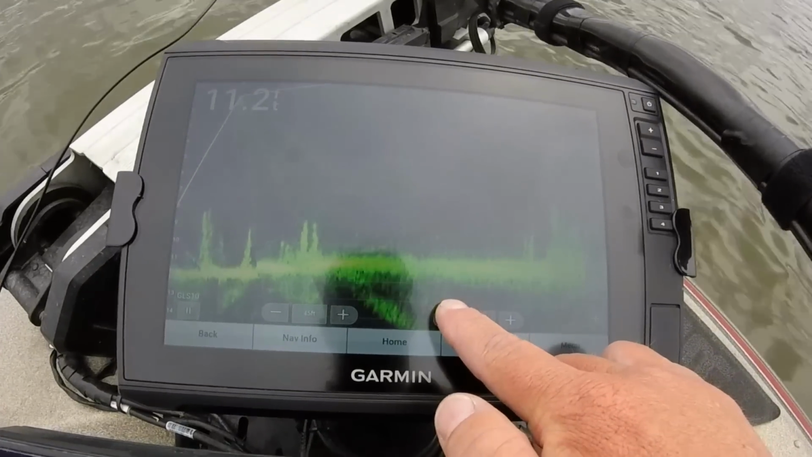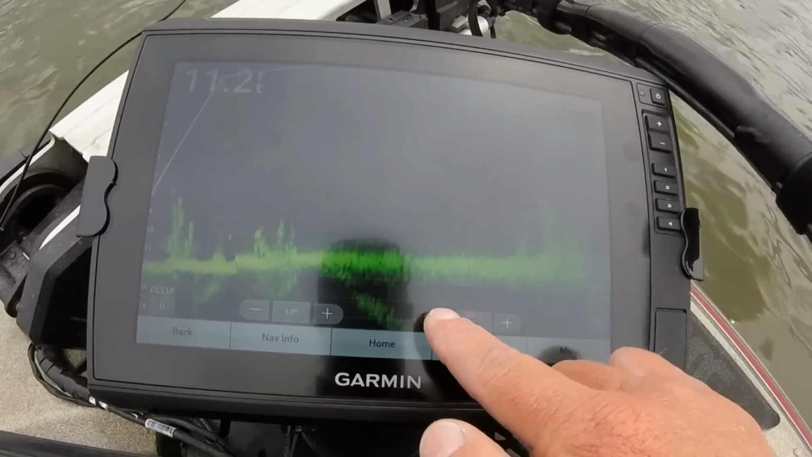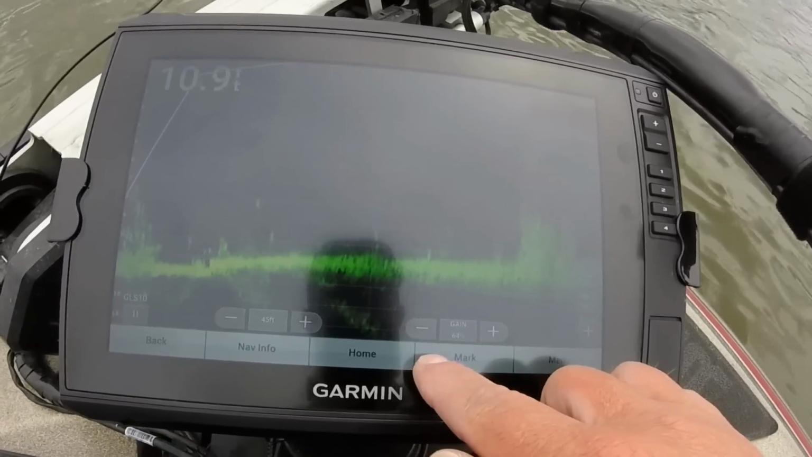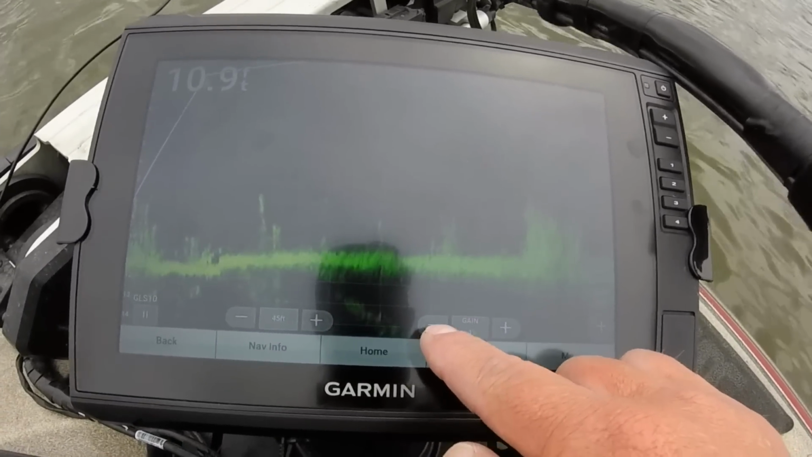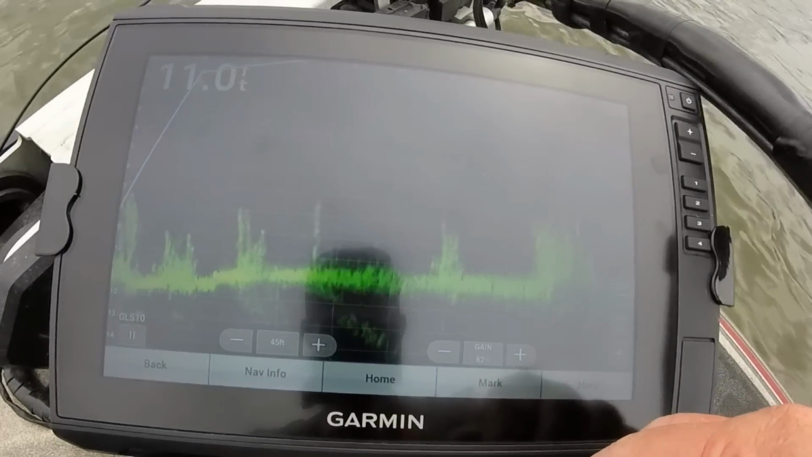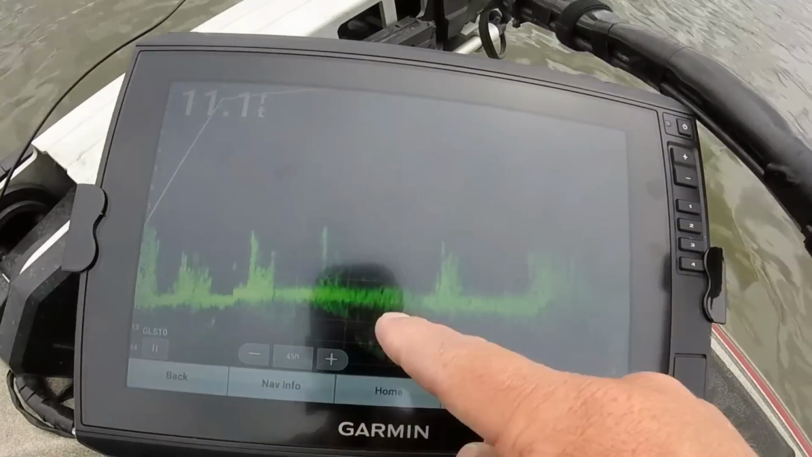All right, now we're going to drop the gain quite a bit. The high gain works pretty good, but see, I'm dropping it down. I'm down to about 64%, and see how much that cleared it up. What we have here are little patches of grass.